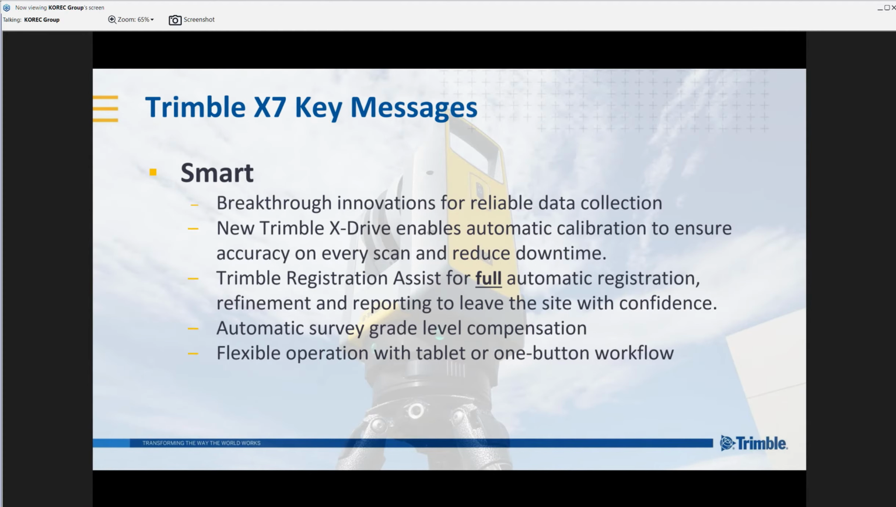So smart, we're going to discuss how this technology is giving us efficient in-field data collection. It's taking tasks that were always time-consuming and streamlining them to achieve maximum efficiency. We've got some game-changing innovations in here, such as automatic calibration and Trimble Registration Assist. So we know that we can count on the X7 for guaranteed performance and accuracy, and we're leaving site with complete confidence in our data.